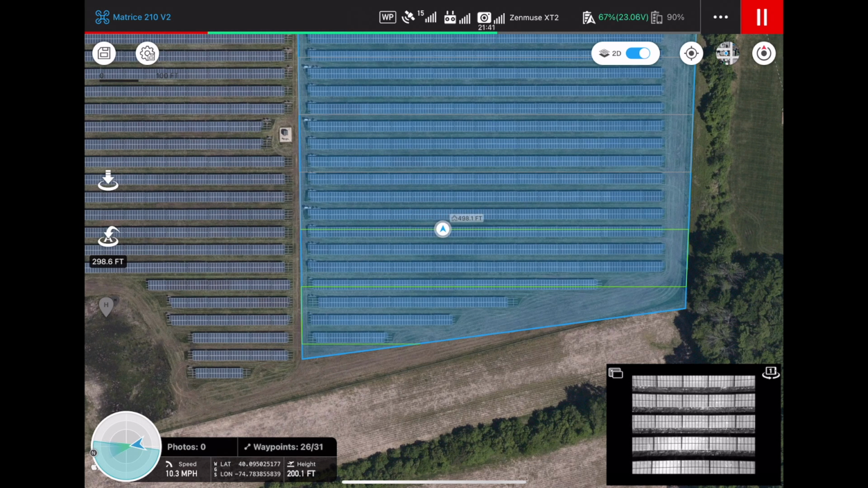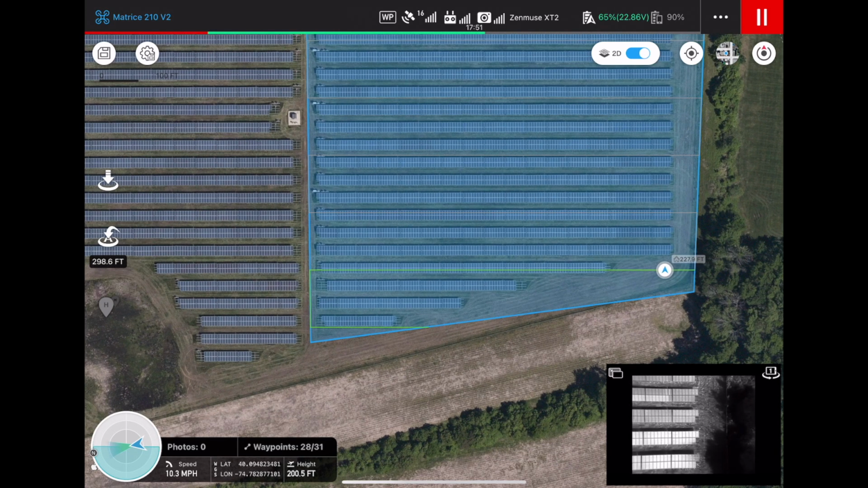And so you just need to verify this data out in the field. You don't want to go back to the office and then realize everything was incorrect. So that's just a good practice to do. Okay, so it's just actually finishing up one of the last passes.